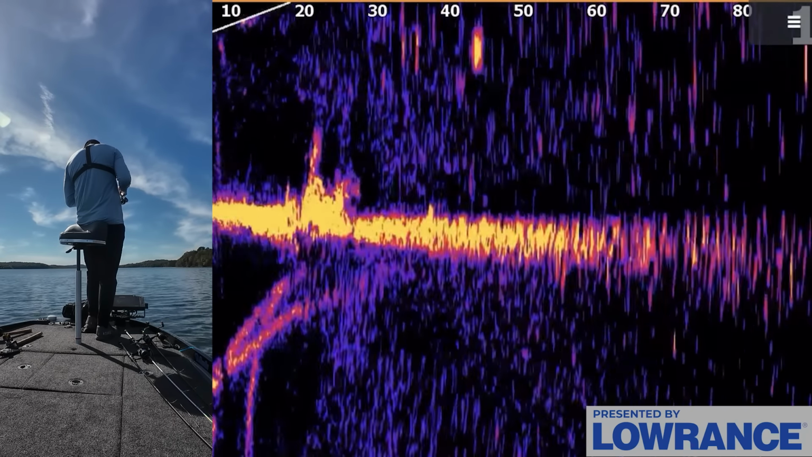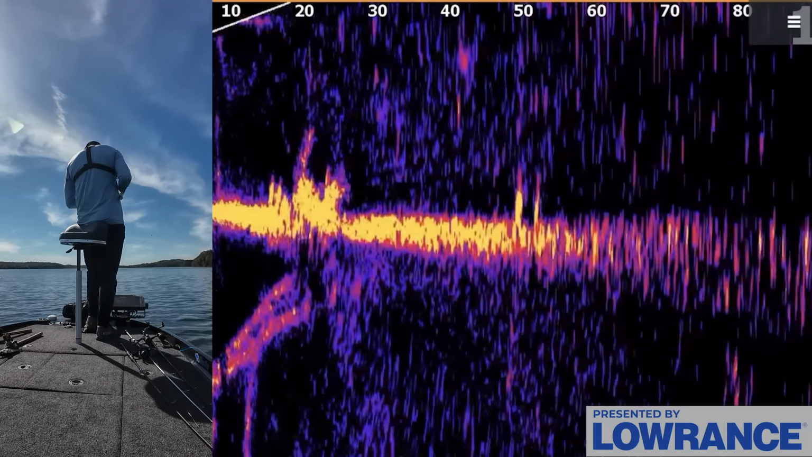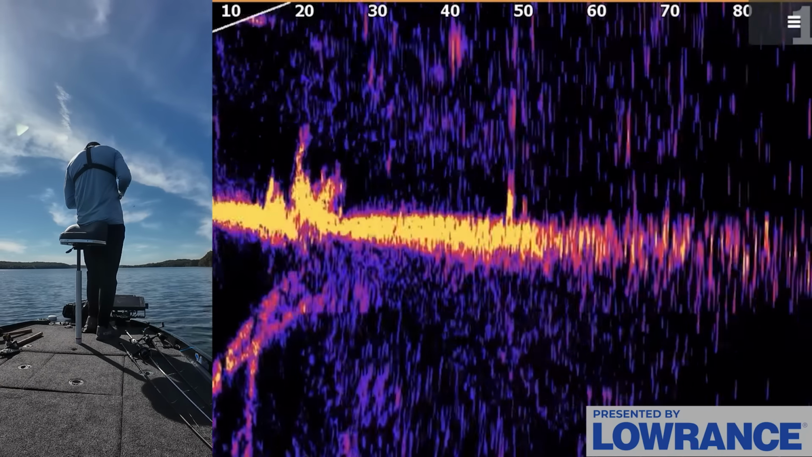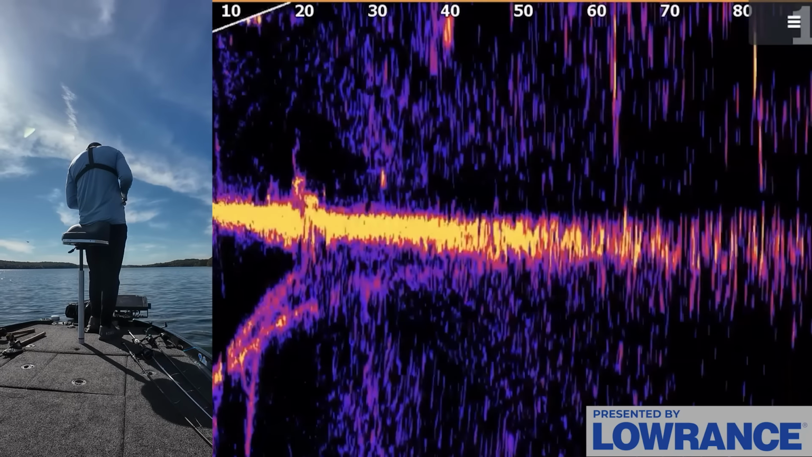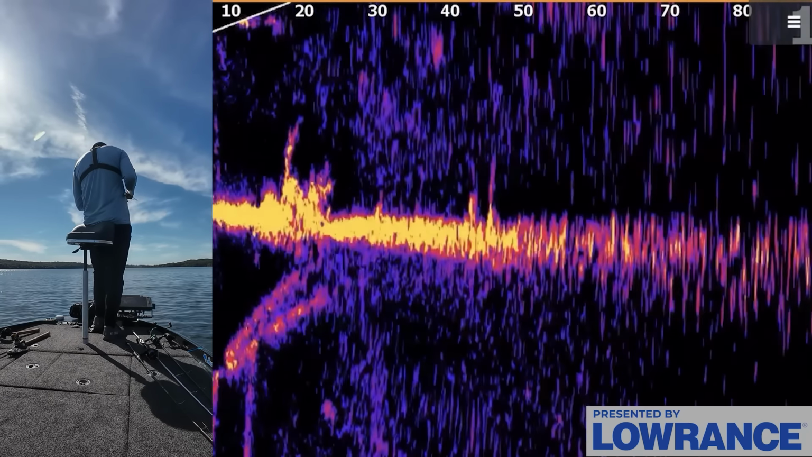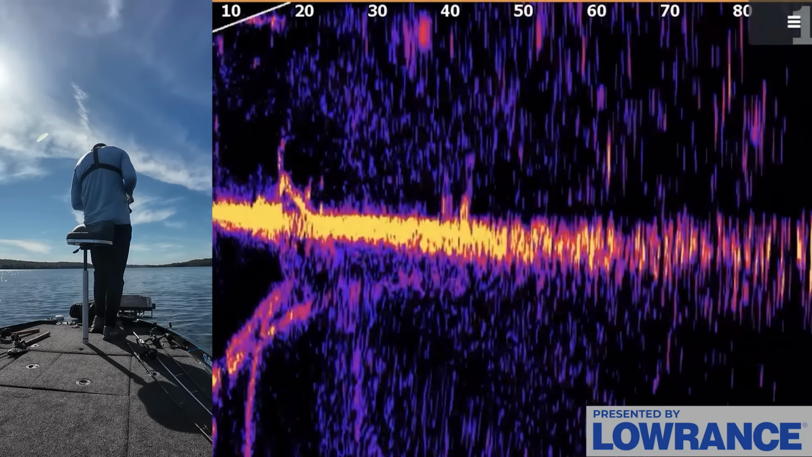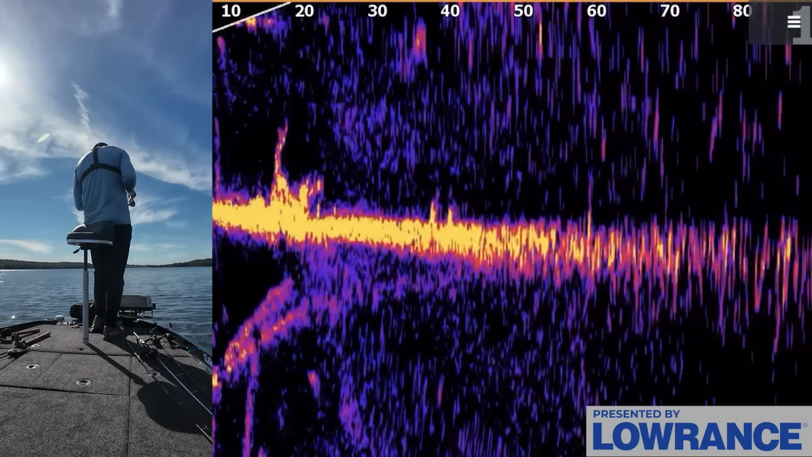There's another fish in here. Let's see if we can get him to bite. A lot of these fish are sitting pretty tight to the bottom. You can see there's actually a fish on the bottom about 50 feet out. That was how I caught that 3-pounder. It was actually just throwing at a random fish that was on the bottom around this flat. But you can see him swimming at like 40 now. And these fish are just kind of roaming around.